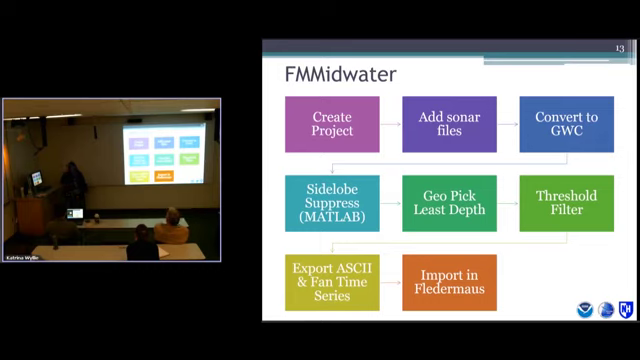Oh yes, if you didn't load your navigation files into your .s7k, that's a Reson water column file format, you can load your SBETs, smooth best estimate of trajectory, your navigation source, when you create the GWC file. So if you forgot to load it, you can load it later. The next step is actually not in FM Midwater, it's in MATLAB.